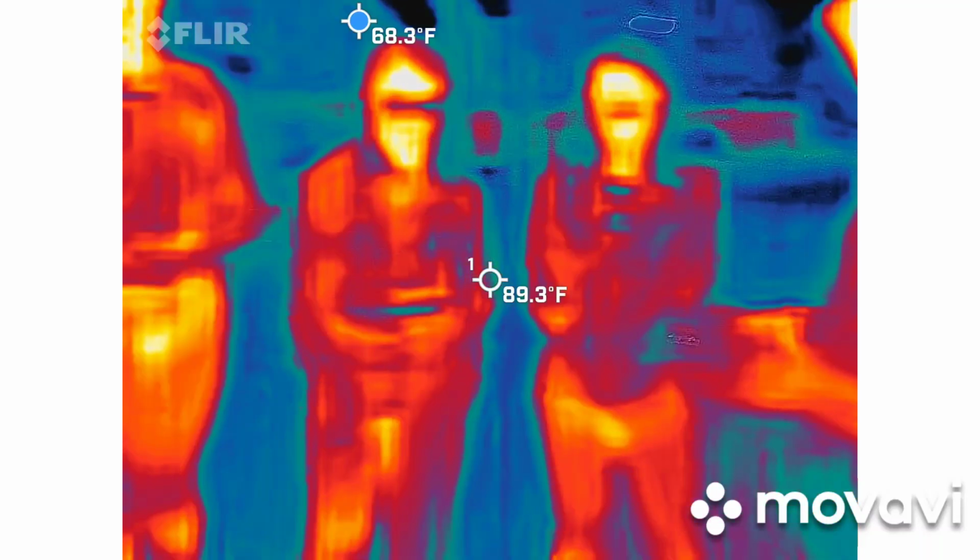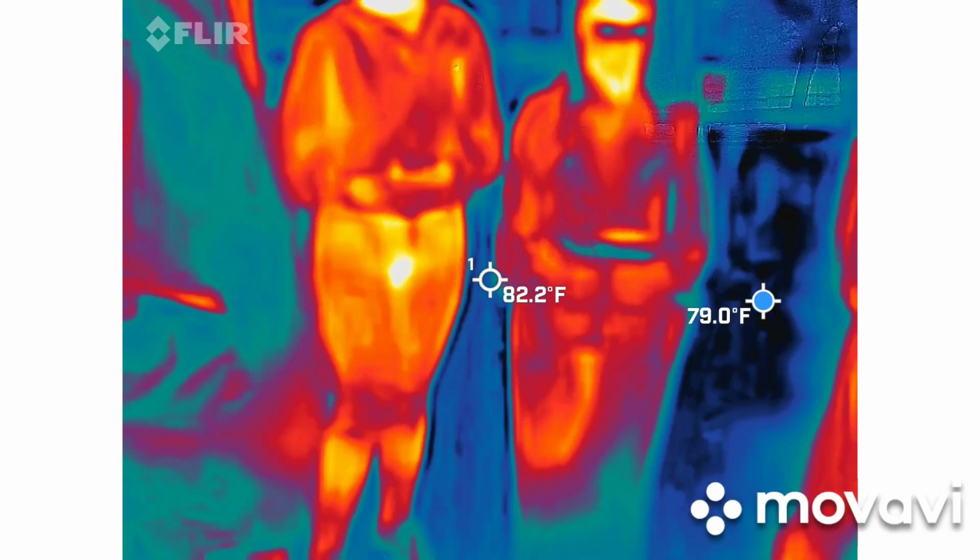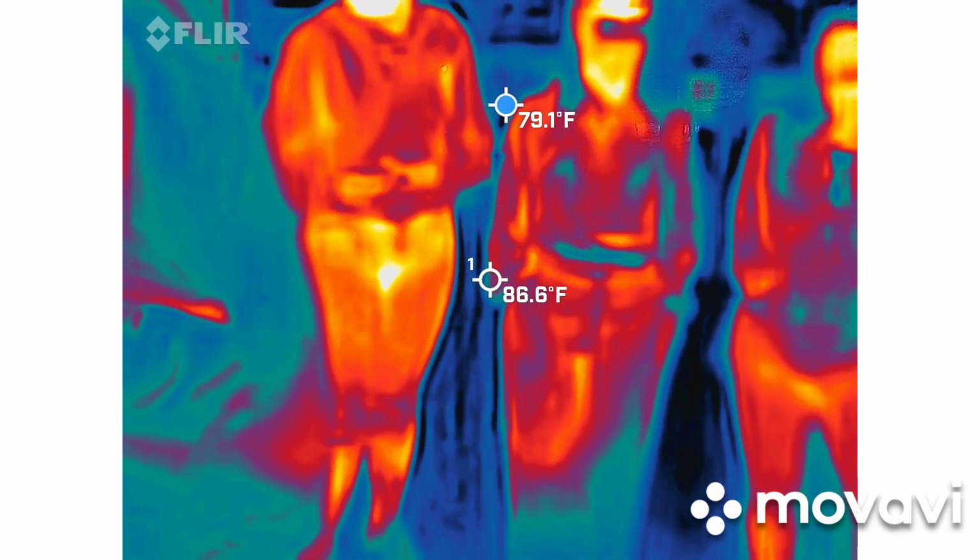So, does anybody think they would struggle with a device like this before I sign it out? Yeah, I don't want that device. Okay. It is not an easy job. So I would just put that out there.